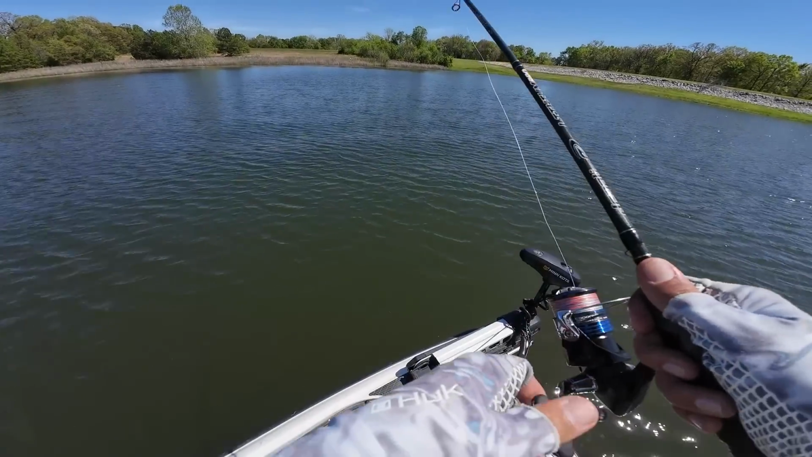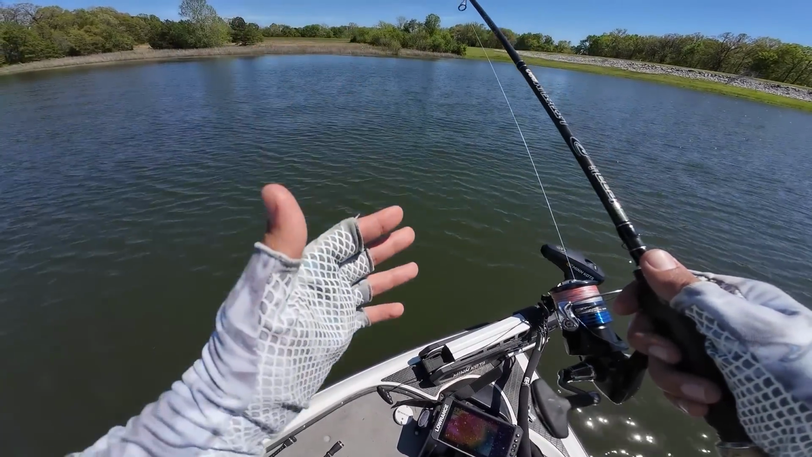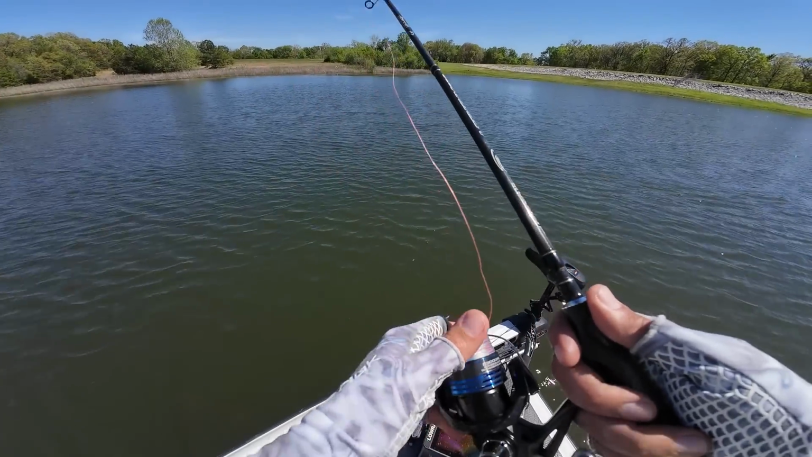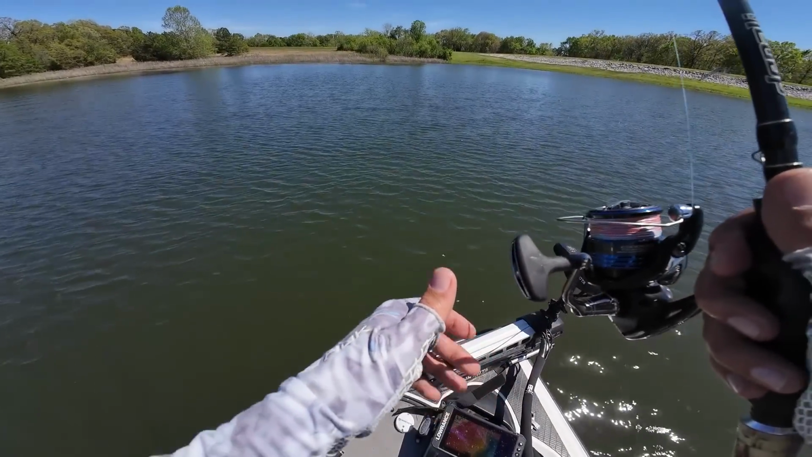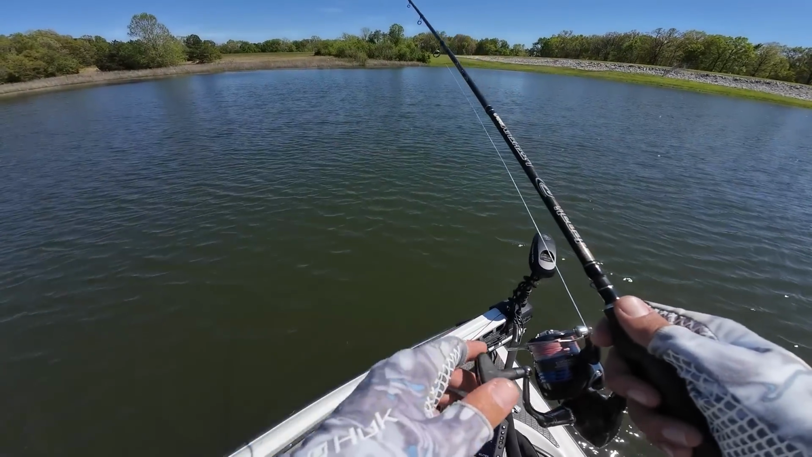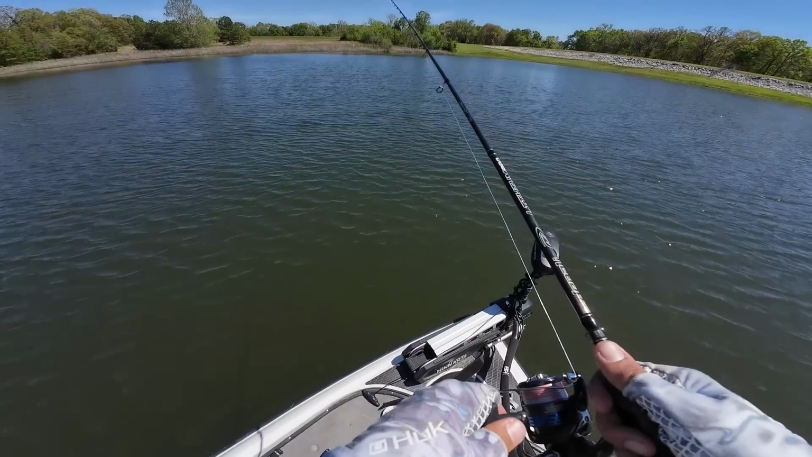It's not like I'm casting and winding. I'm literally just dead sticking a worm on the bottom. But when the fishing's tough, sometimes this is the way to do it. And I do think that probably on that first spot, I probably could have caught a couple more fish if I had just done this even earlier after I caught that first fish. I need to remember this from now on to pick up this wacky shot and just dead stick it down there, because it obviously is working.